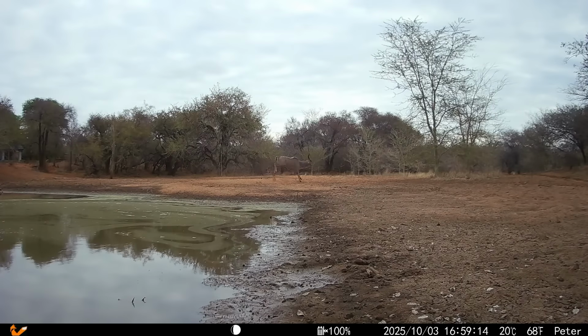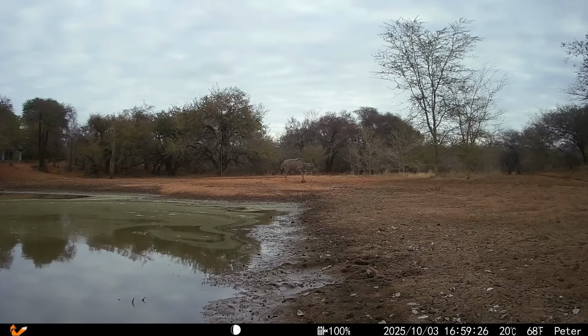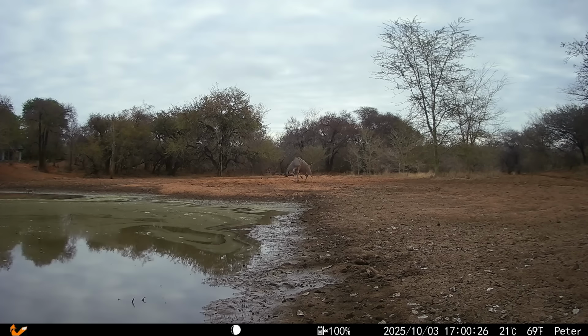And on a cloudy afternoon early in October, an old kudu bull did something strange in the sand at the edge of the water, bucking like crazy and stabbing the sand with his one intact horn. Let me know in the comments why you think he did this.